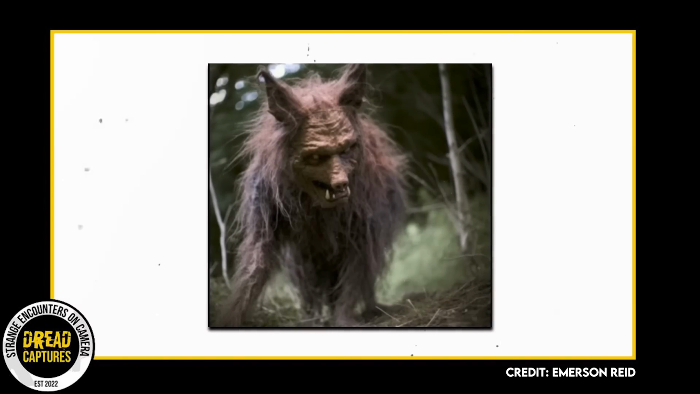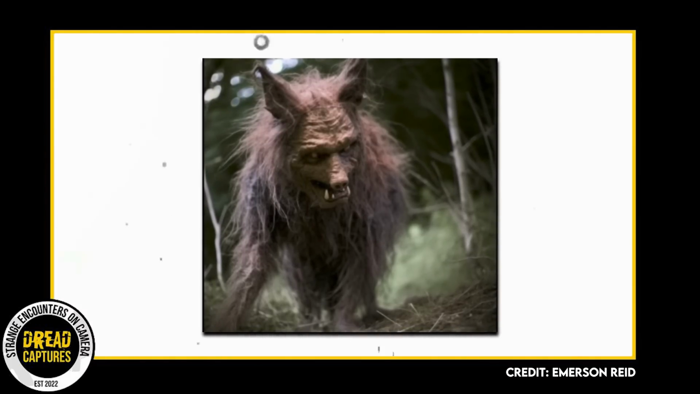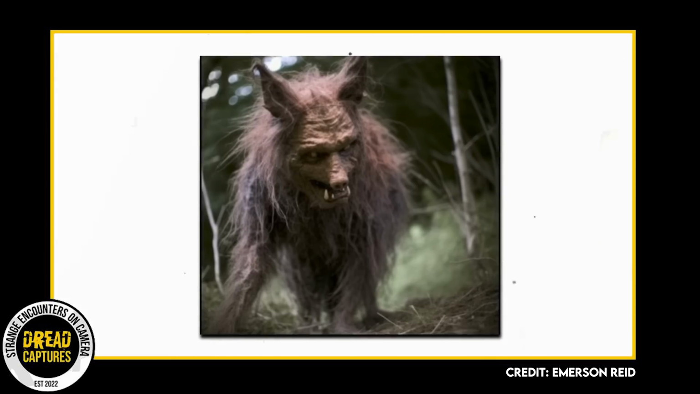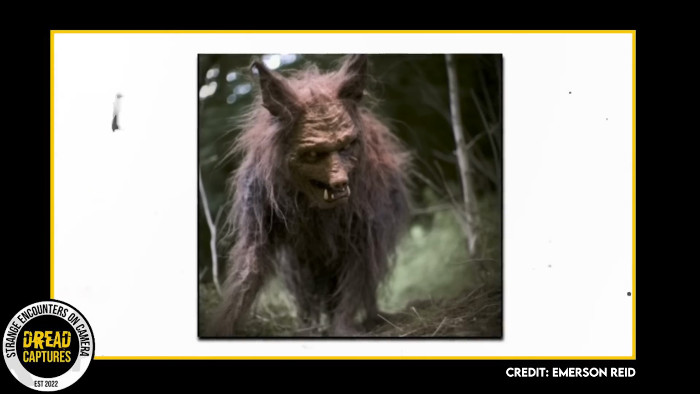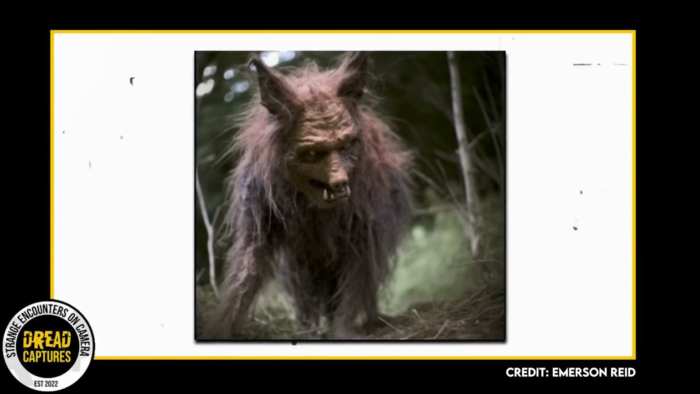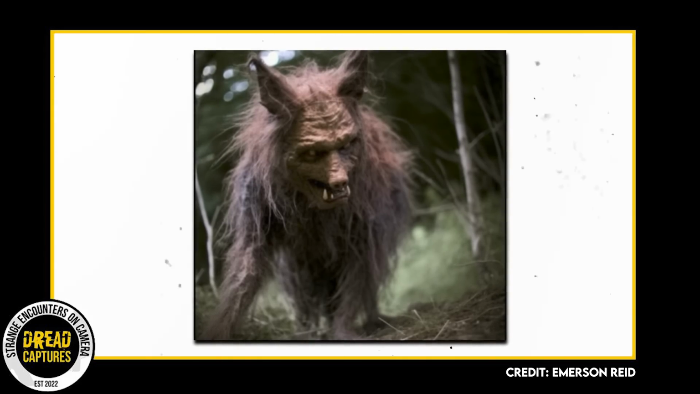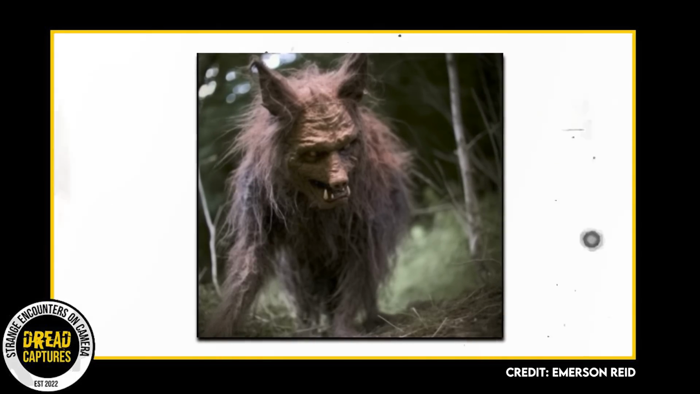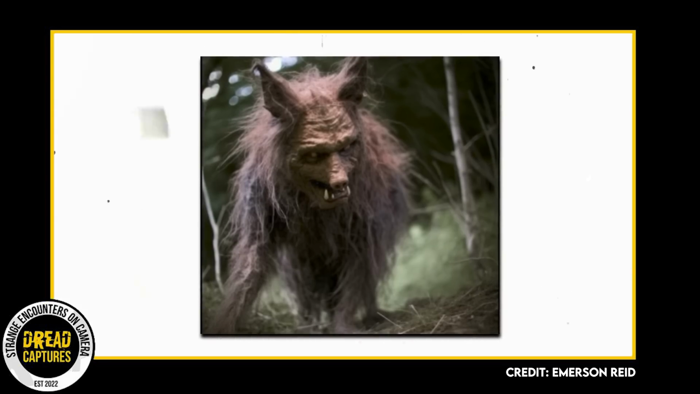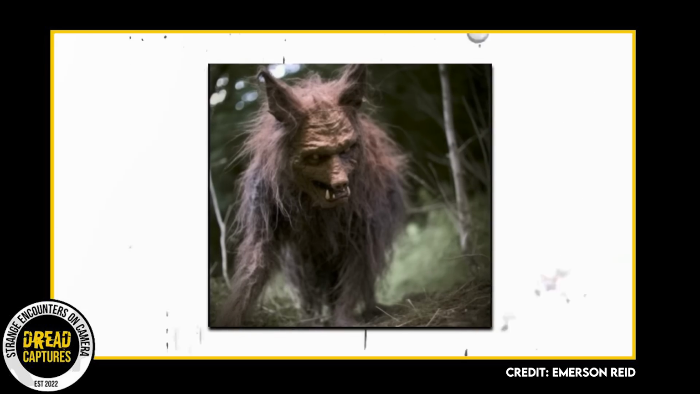One chilly evening in the dense forests of Georgia, a trail camera owned by a man named Mike captured an image that sent shivers down the spines of those who saw it. The creature it caught was a nightmarish figure, something that seemed to have stepped out from the pages of a horror novel or the depths of a fever dream. The beast was on all fours, its long, stringy hair matted and unruly, covering most of its body.